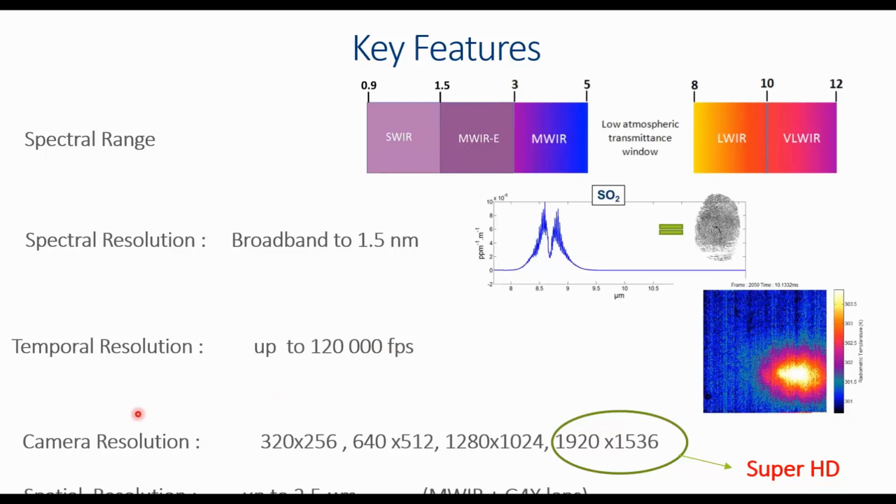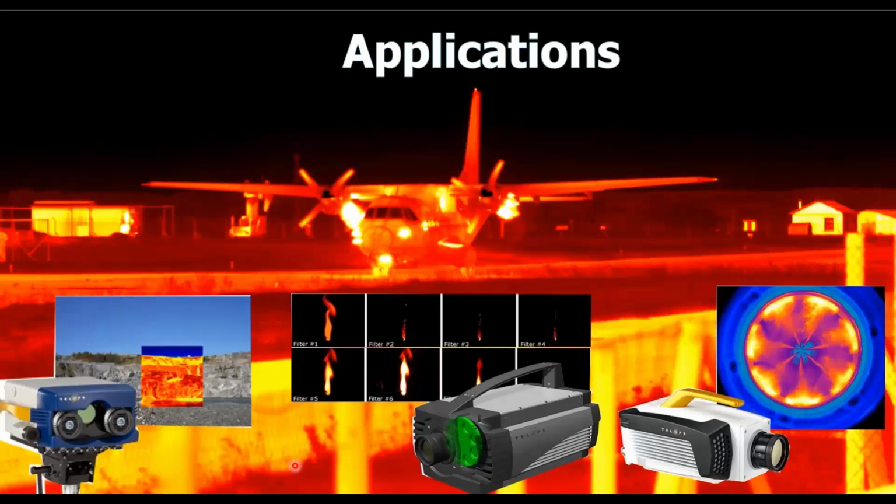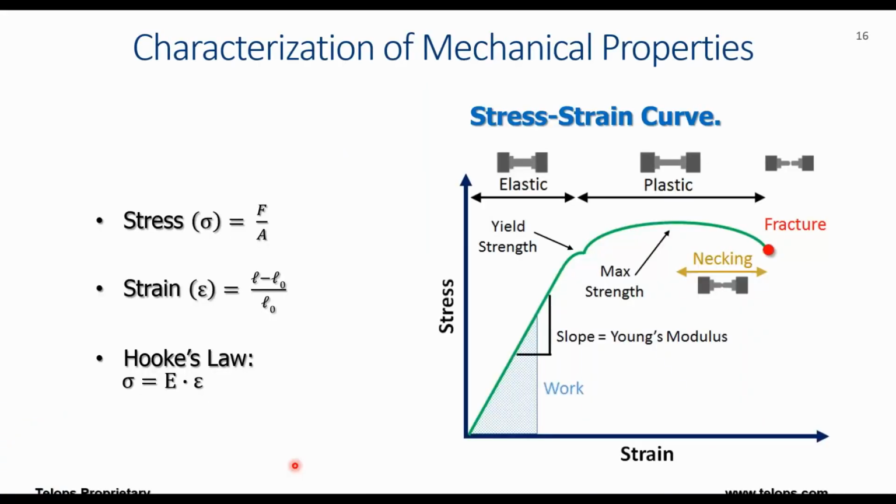We offer camera resolutions from QVGA to VGA format, HD. We even now offer Super HD format here, and as I discussed, very high spatial resolution down to 2.5 micron per pixel in the case of a mid-wave camera with a 4x lens here. And now, very quickly, some examples showing the benefits of high-speed infrared cameras here in experimental mechanics.